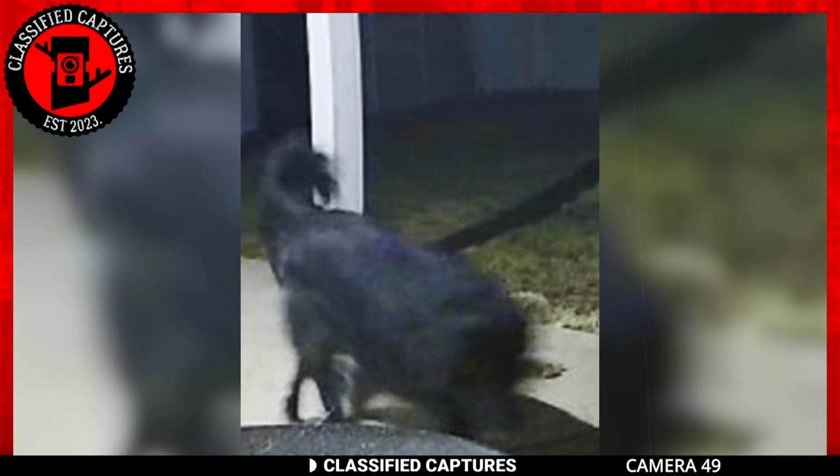Next, we have an enigmatic image that will leave you questioning reality. It was captured by a doorbell positioned at the front door of a house. The owner put the camera there to keep an eye out for human intruders. Little did they know it would capture something far beyond their expectations.